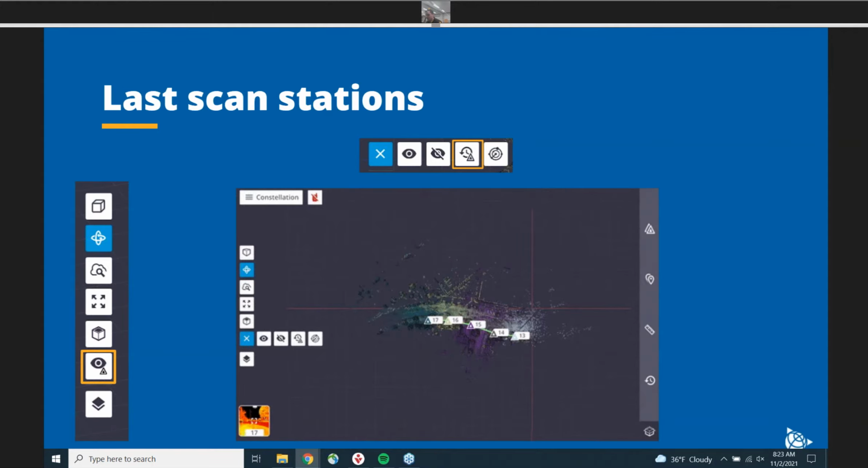By default, it is set to 5 stations, and you will see the last 5 stations that you took. This is mostly good if you need to keep track of how your registration is going while you're in the field, for example if you're expecting your last station to register to your next station.